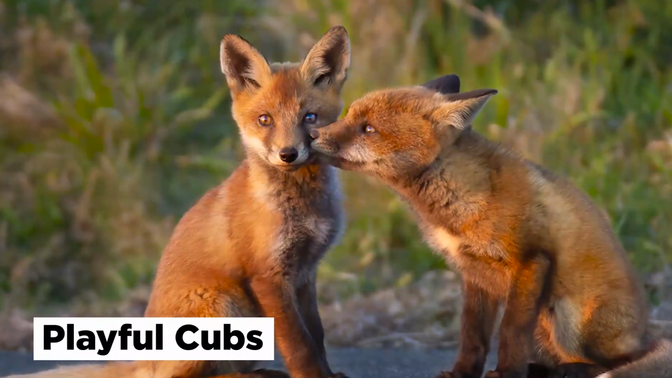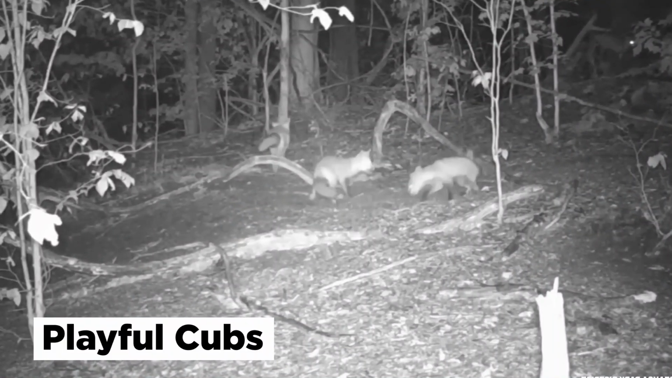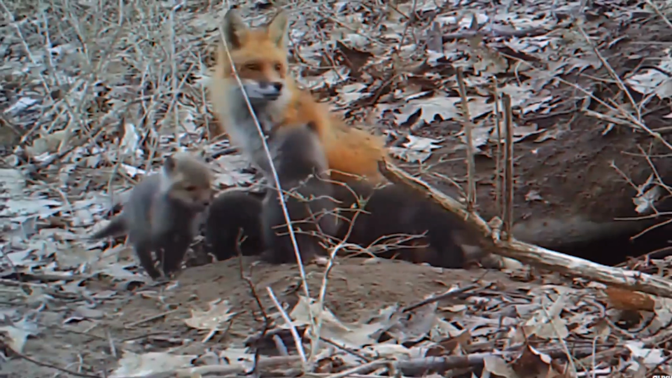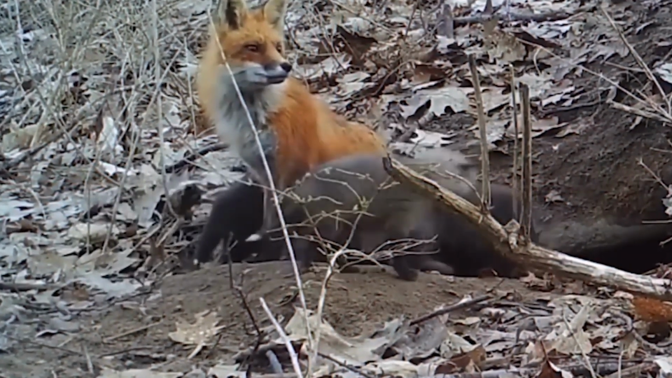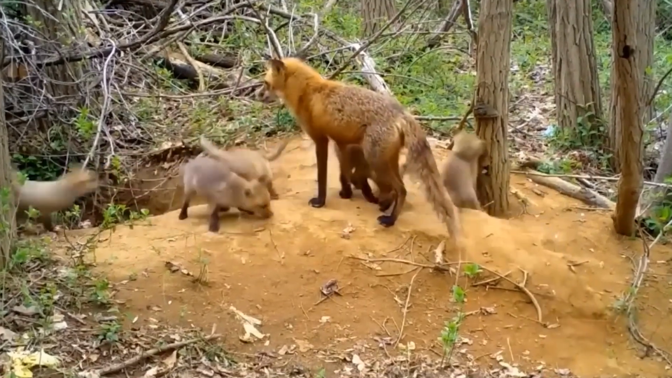Playful cubs. There are very few things in the world that are cuter than fox cubs, and catching these adorable fur babies is certainly one of the best things your trail cam could capture, from cubs running around and playing games with two adorable families that made a nest right in front of your camera. It's clear that these animals aren't camera shy and adore being the center of attention of a trail camera.